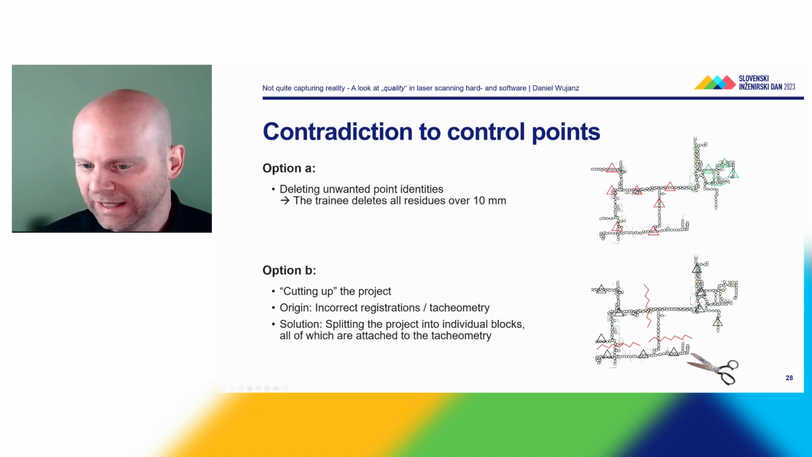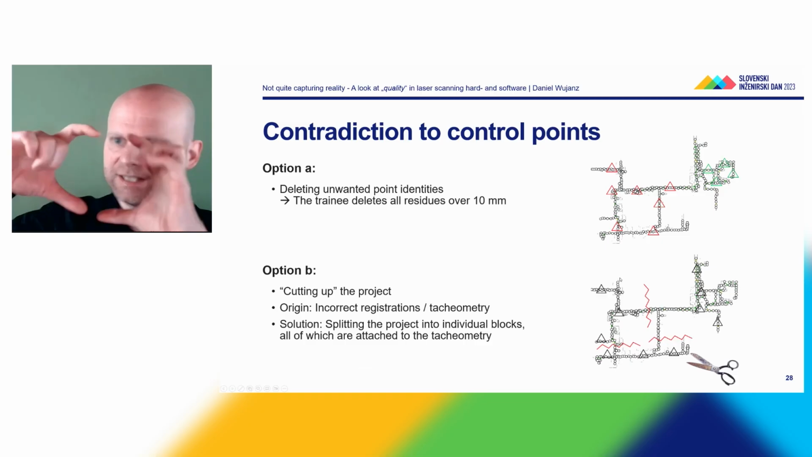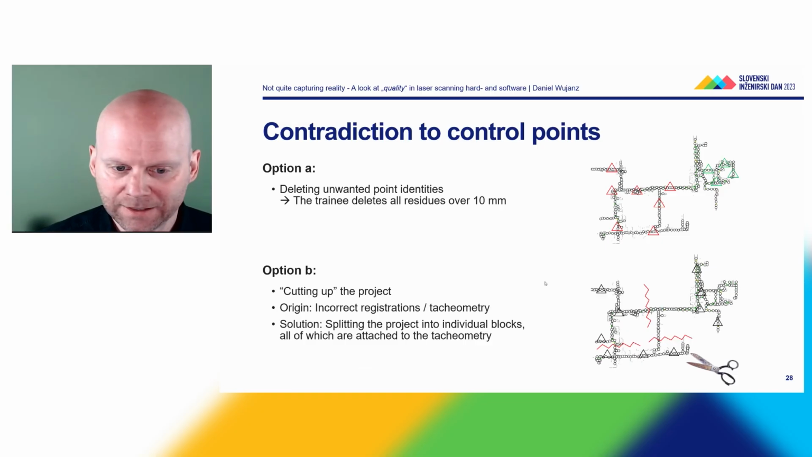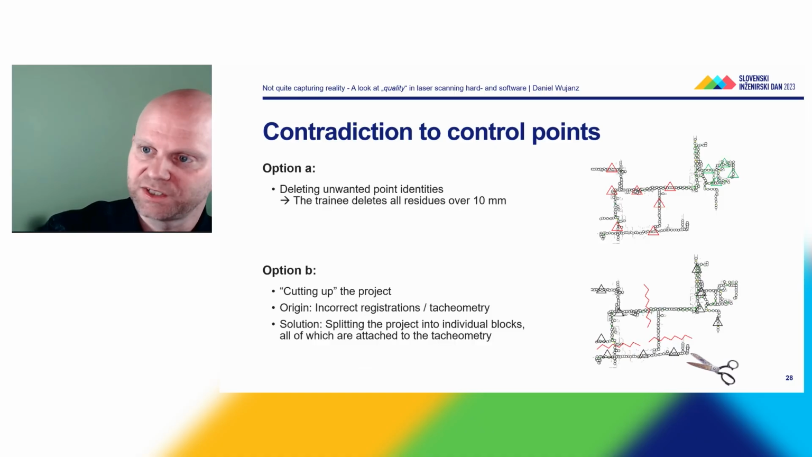Everywhere I've cut the network, I will get imperfections. Let's say I have something like this, I will get a shift, for instance, in here. So again, these are the 2 solutions. I could delete control points, or I could split the project into individual blocks, so that every individual block is still connected or attached to the total station measurements.